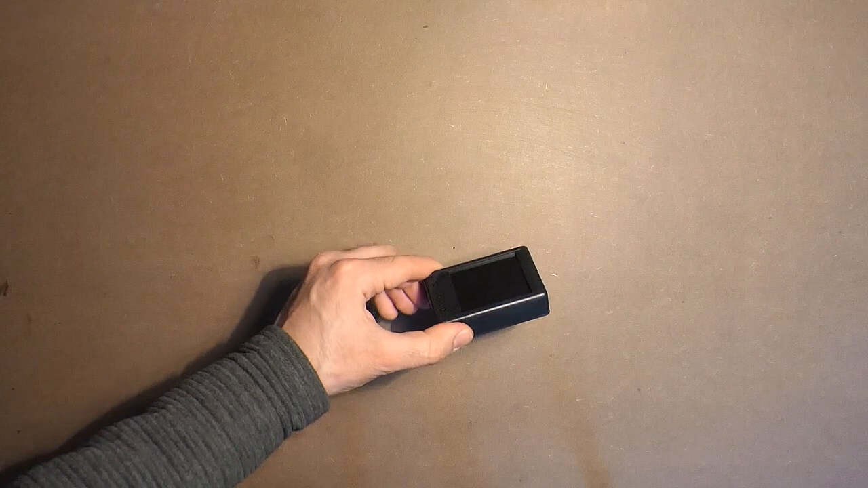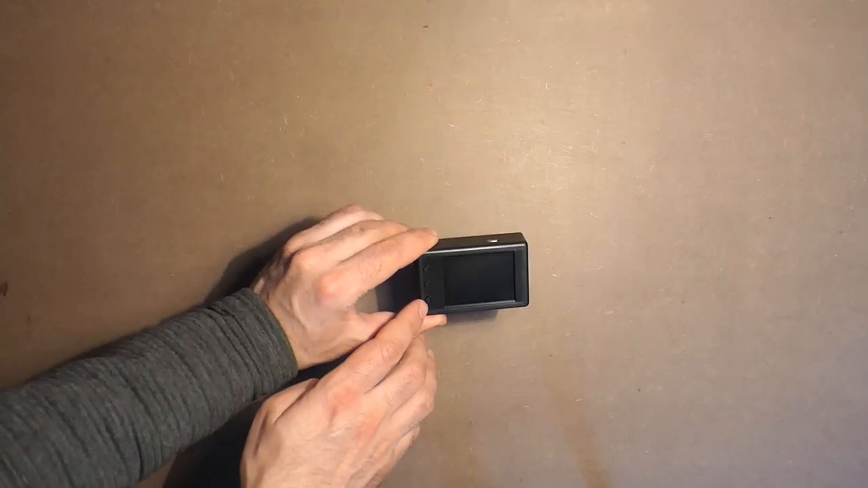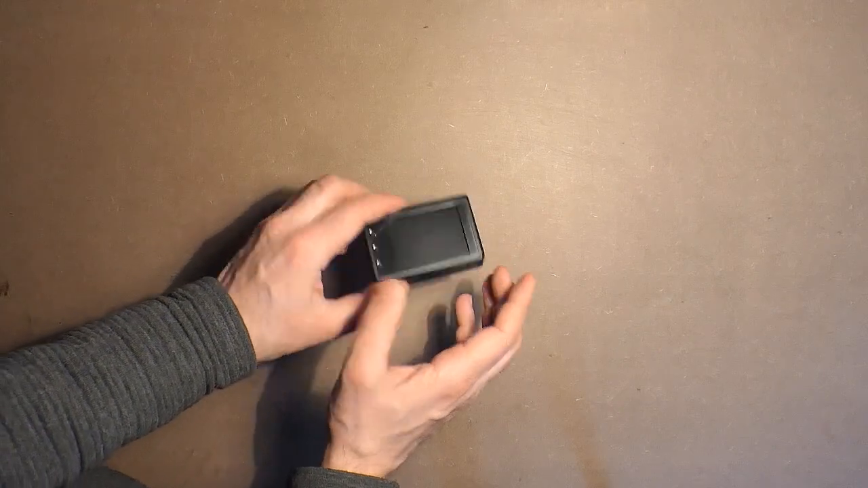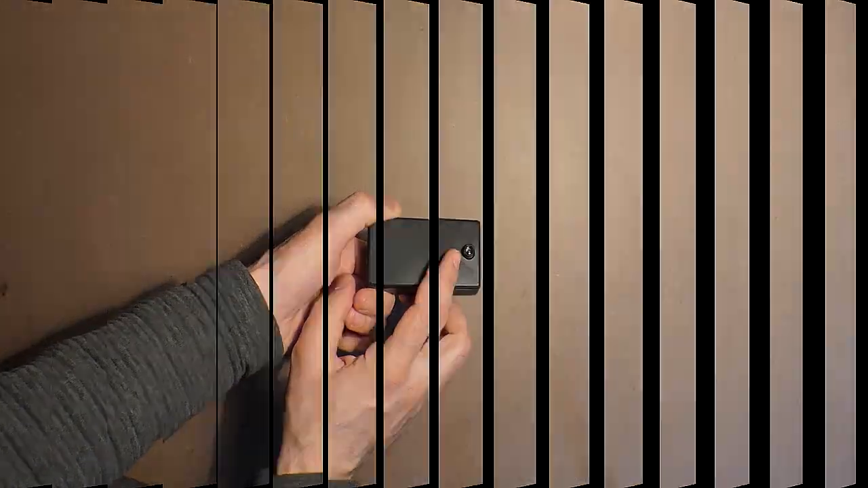The device is too small. It has only 3 buttons. This is micro USB socket for charging. This is thermal camera. As for the specifications, the device has 2.4-inch screen.